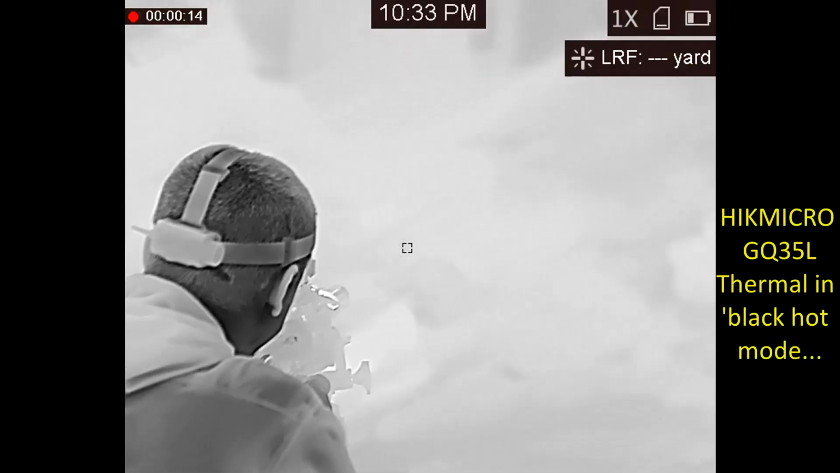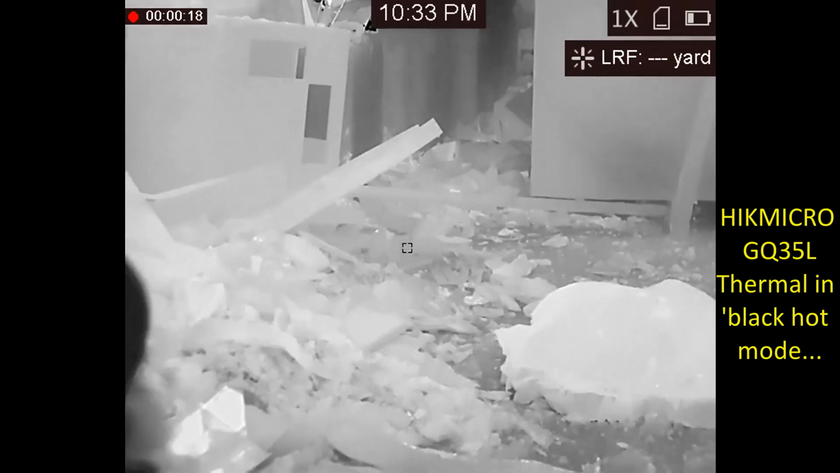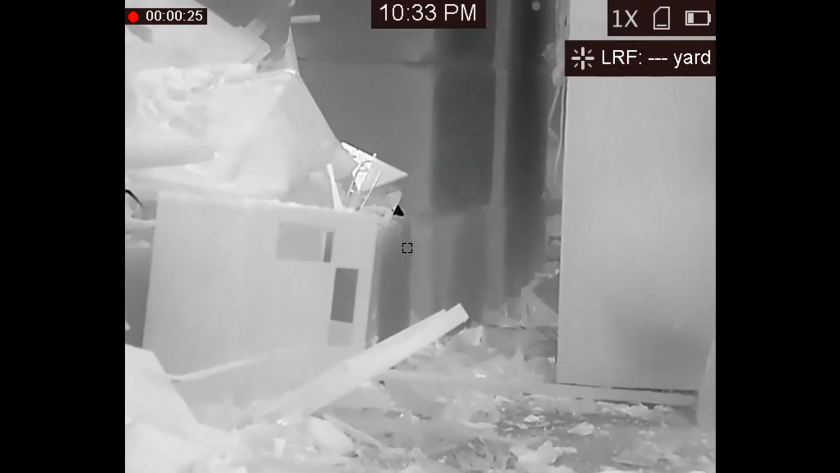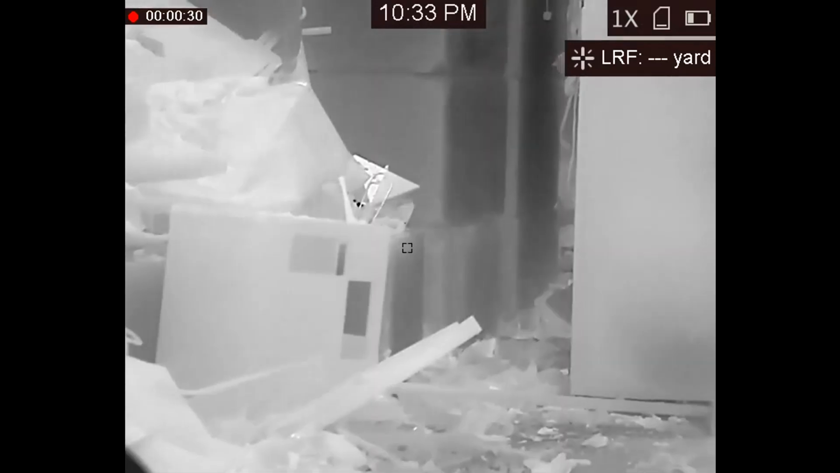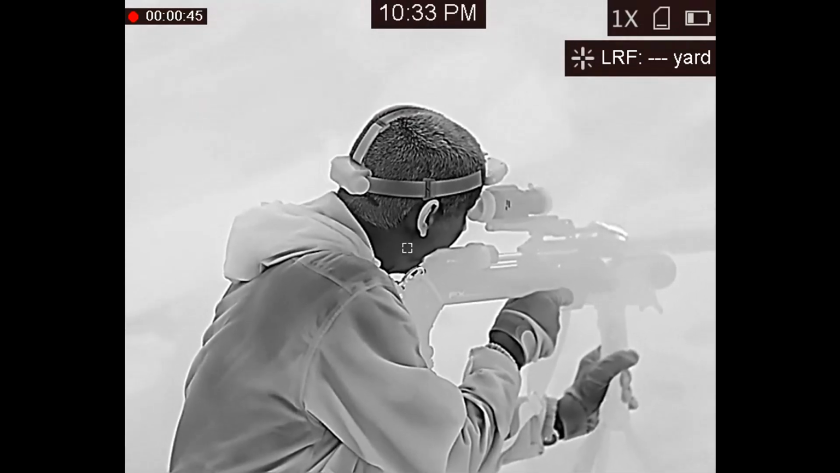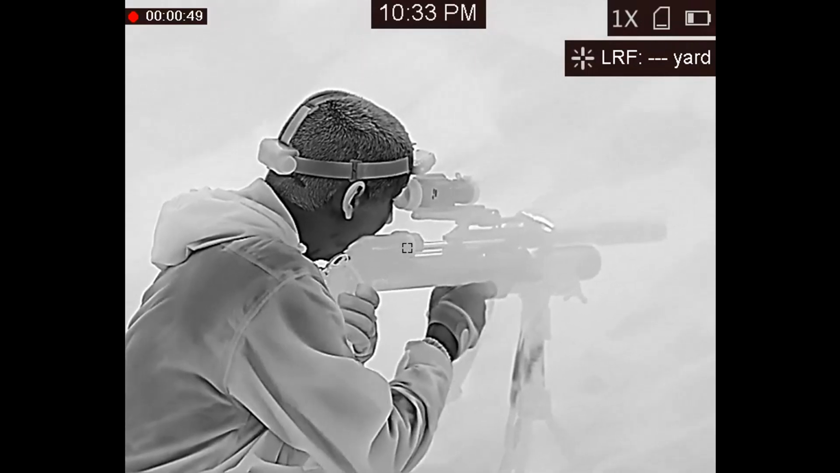Here's some footage of Robin filming me through the higher res HIKMICRO GQ35L, which is basically 640 by 512 resolution, still 12 micron, but that bit higher resolution sensor gives you that bit sharper image. So he's watching me shooting these rats between the concrete blocks, and then he moves to one side and gets some great footage of me cocking the rifle.